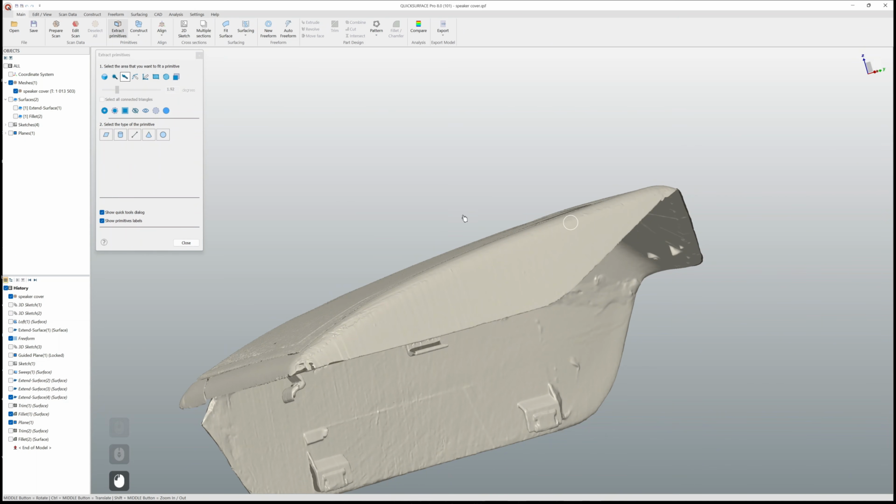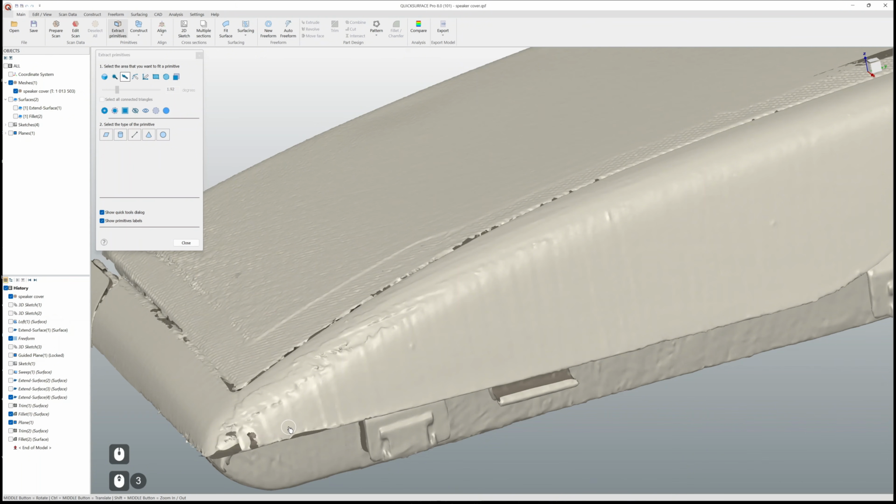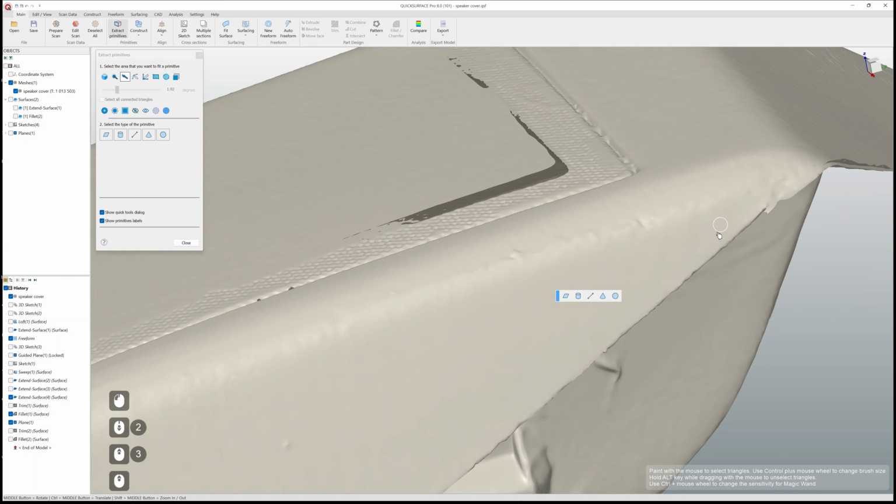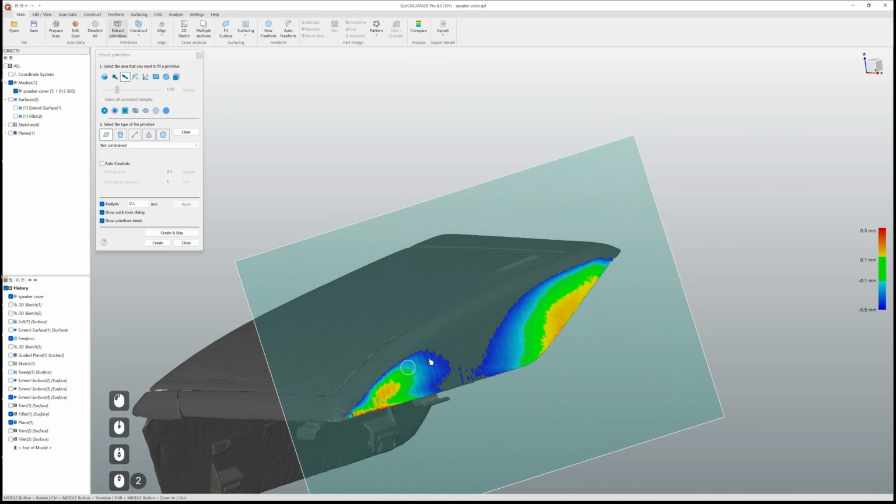First thing that I would like to try is actually to fit the same simple planar surface, probably based on these points. So let's see, we're quite far on this side.